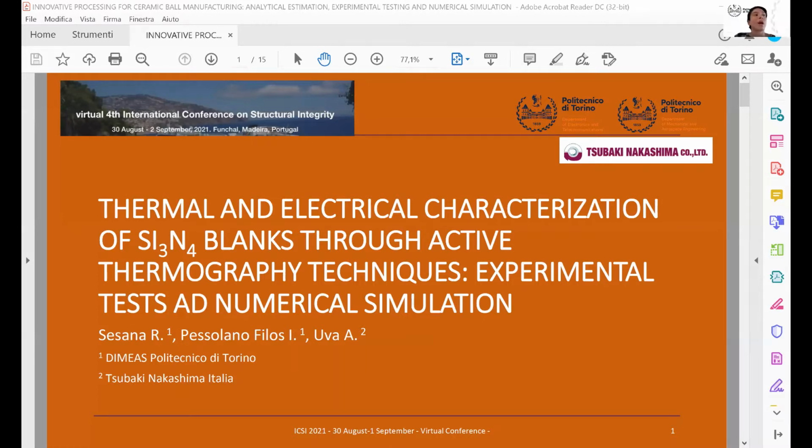Good afternoon, everyone. I'm Irene Pessolano, a PhD researcher with Professor Raffaella at the Mechanical Department in Politecnico di Torino. I'm glad to explain our work on thermal and electrical characterization of the silicon nitride blanks through active thermography technique, for experimental test and numerical simulation.